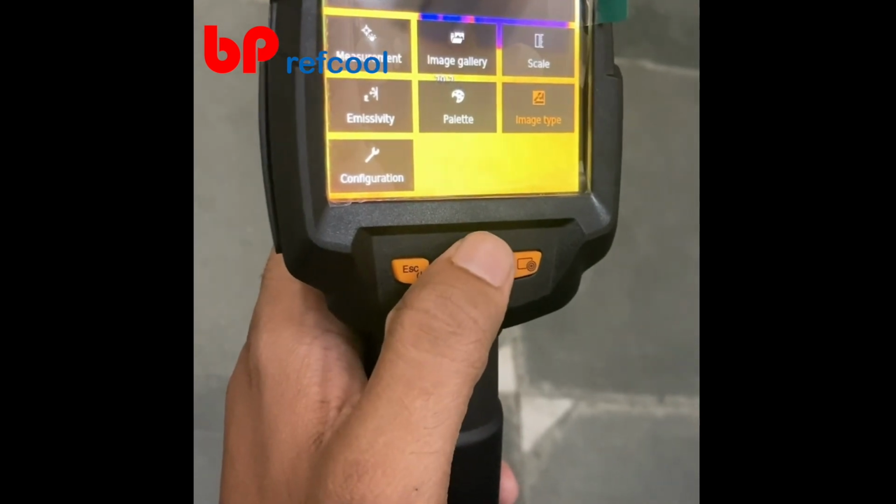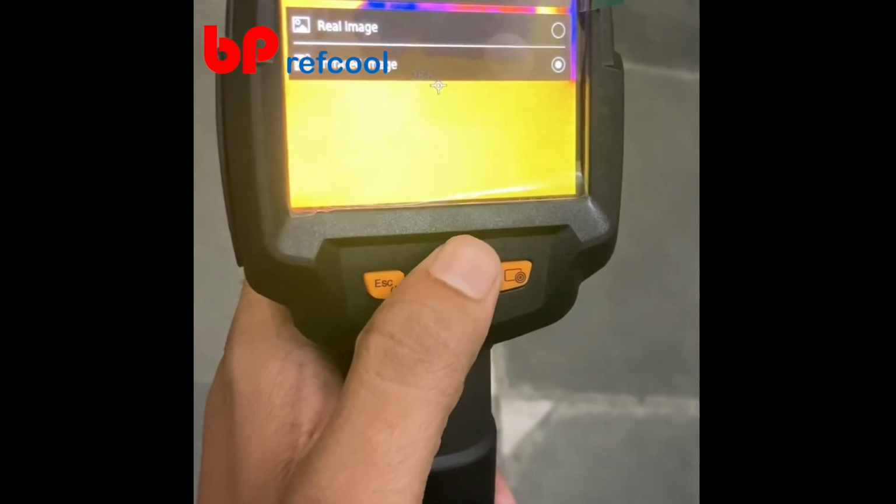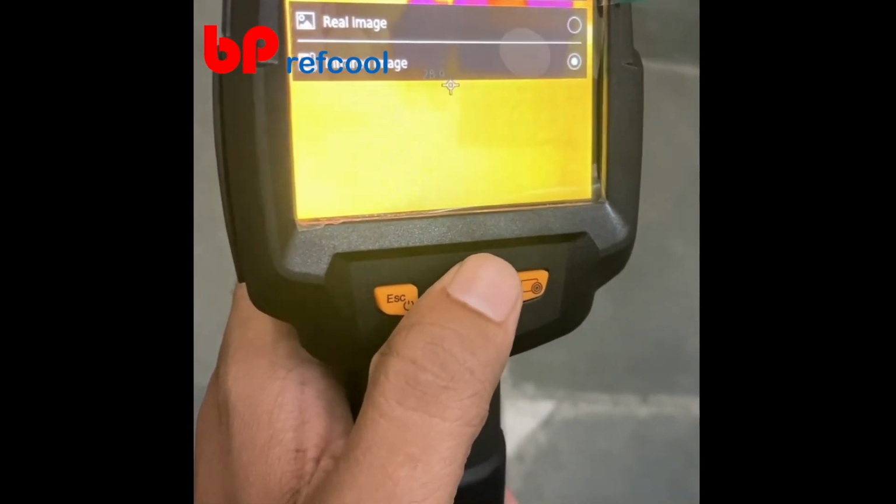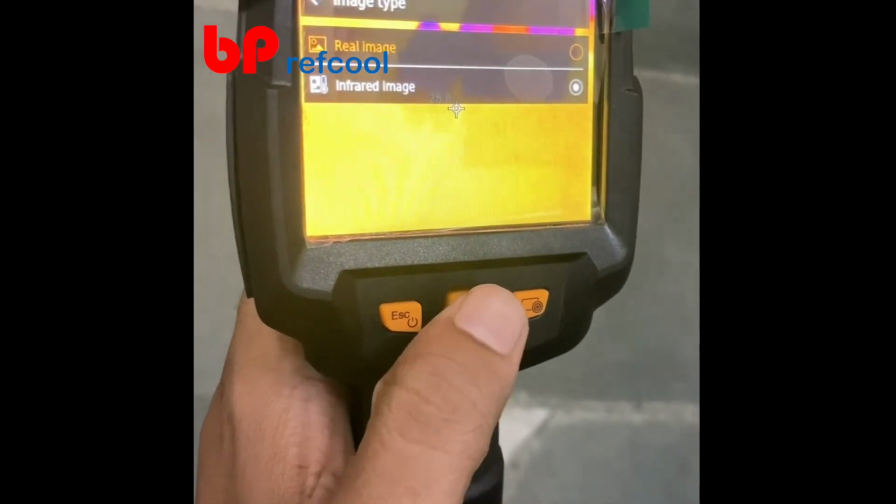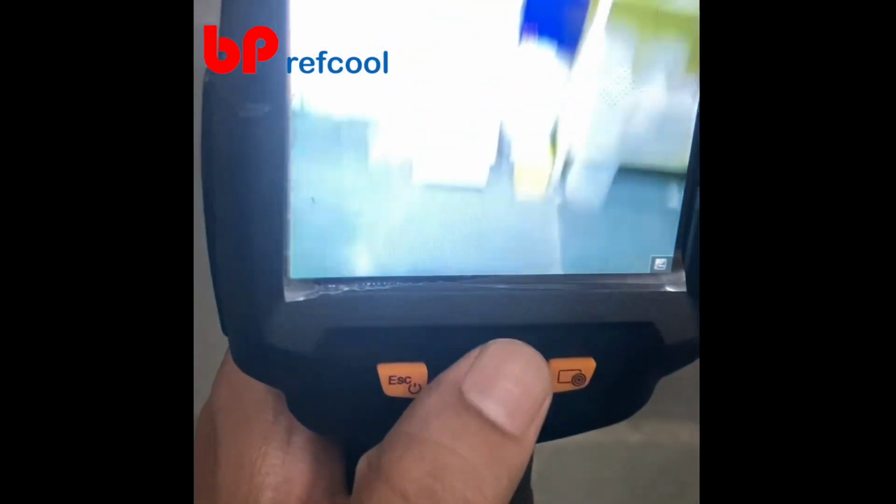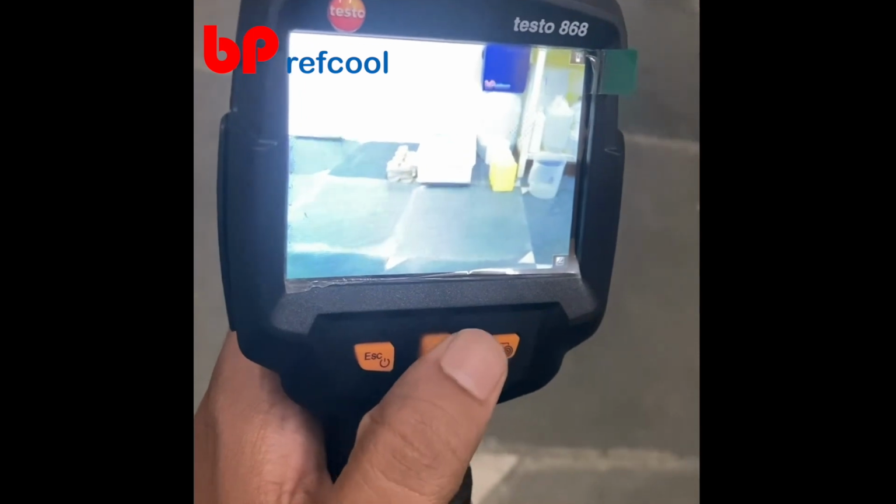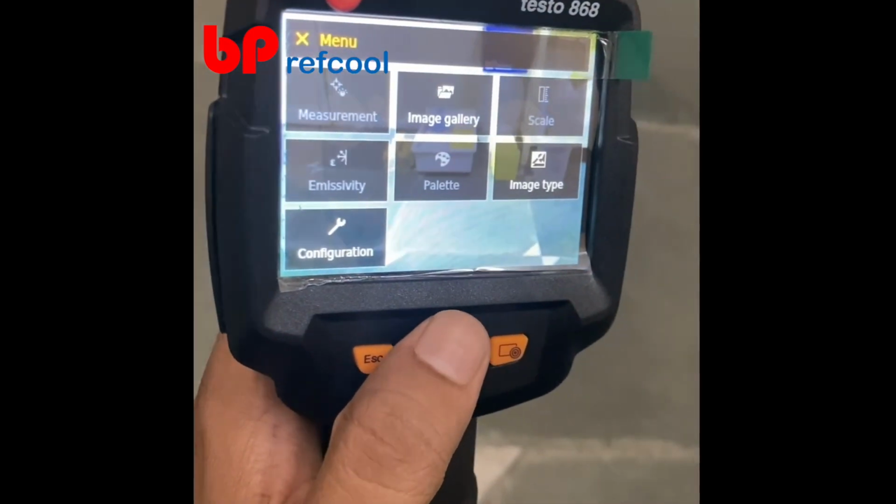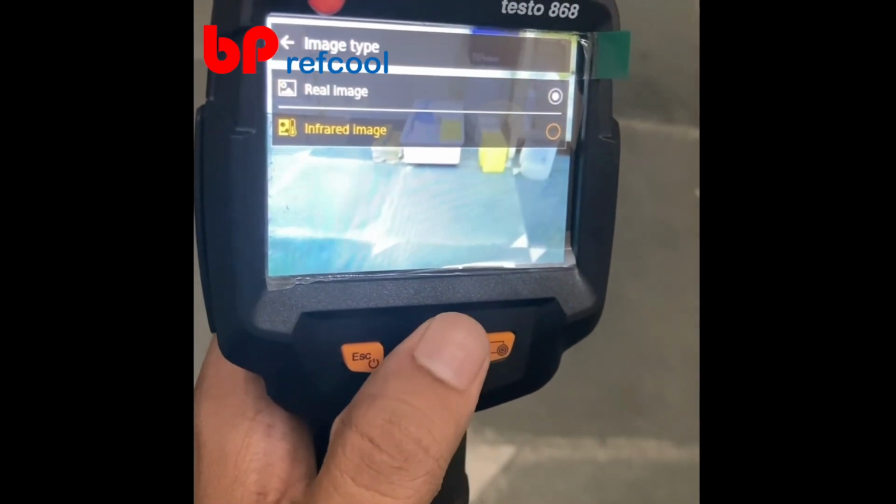So now in the menu you have the image type. You can choose this, and you will be able to switch the camera. So you can see the infrared image right now, and also you can see the real image right now. Right, this real image, it cannot be saved. Only the infrared image can be saved. So we'll switch it again back to the infrared image.